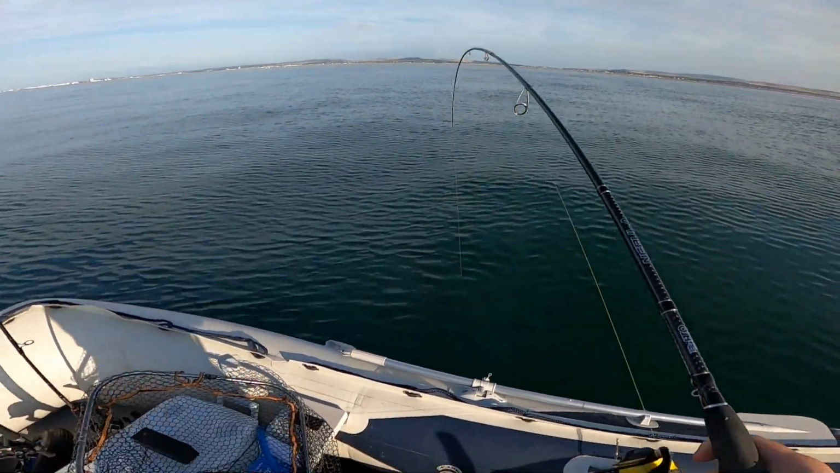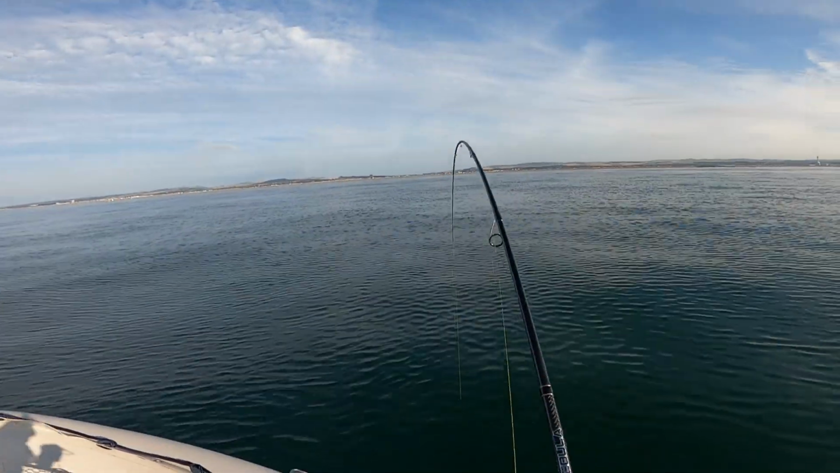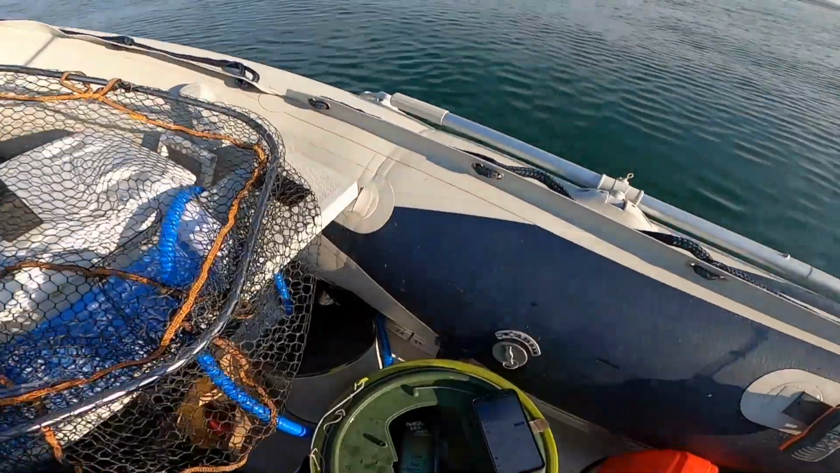Oh my God. Yeah, this is a better fish. This is what I've been wanting for. This could be the cod. Look at that for a sunrise.